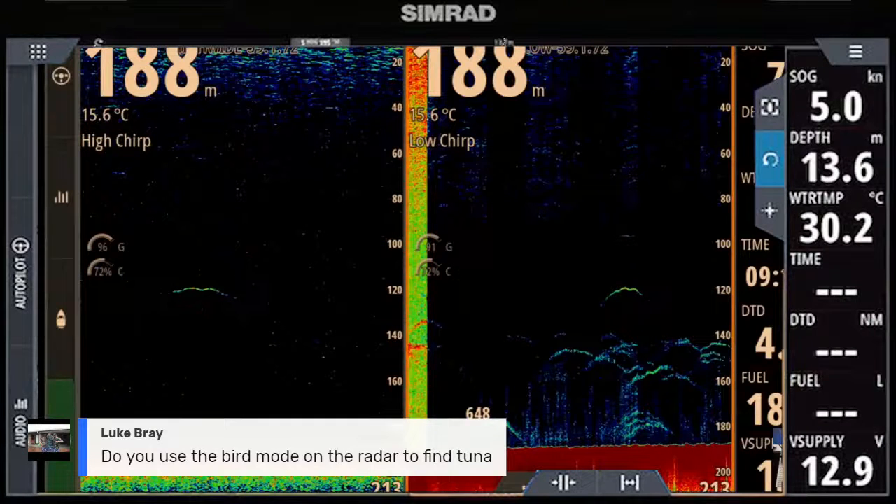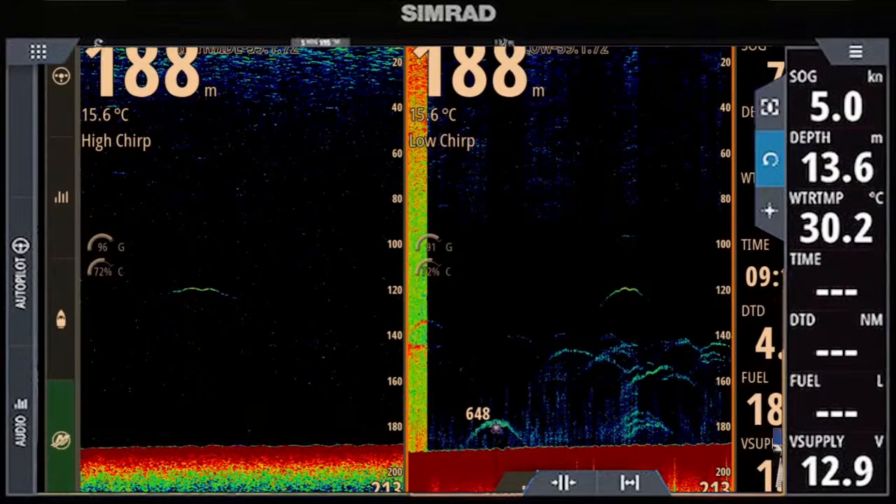The right-hand side there is the low chirp, okay? And as you can see, they're very, very similar gain and colour settings. Look at the difference. The high chirp marks one fish up there, at probably 160 metres. The low chirp is marking all sorts of stuff going on down near the bottom there, and that's the difference. That's why the low chirp is just so good. It's not about whether it reads the top or the bottom. It's reading what's in between that's important.